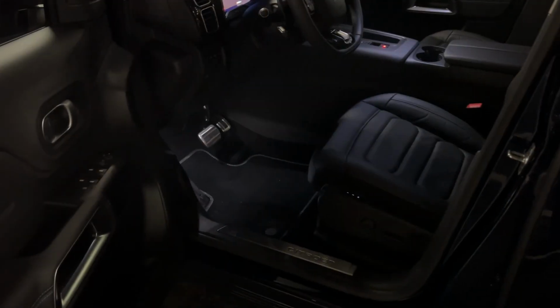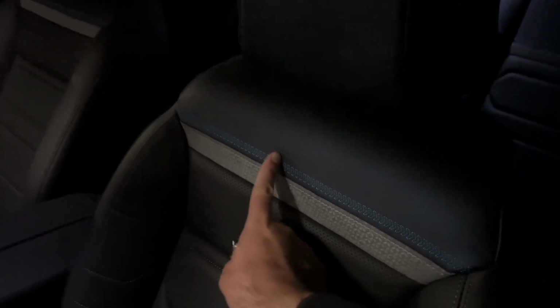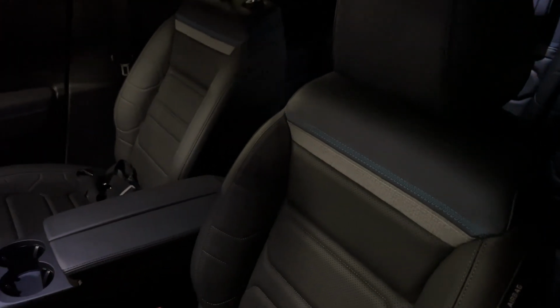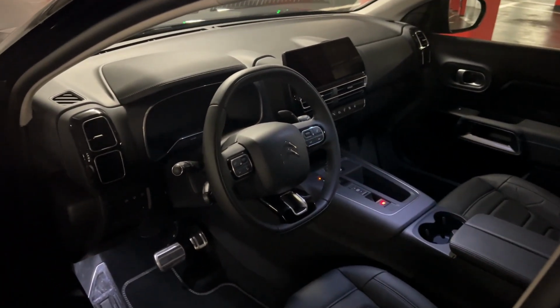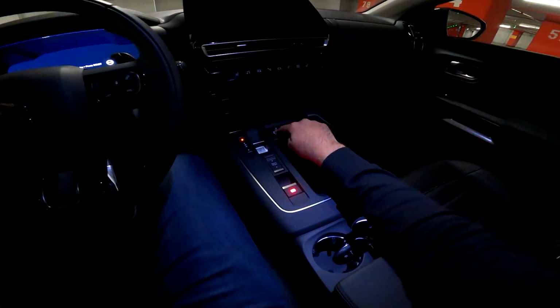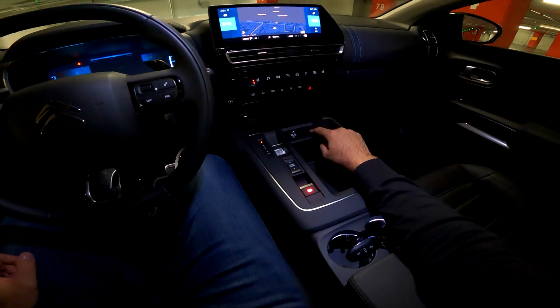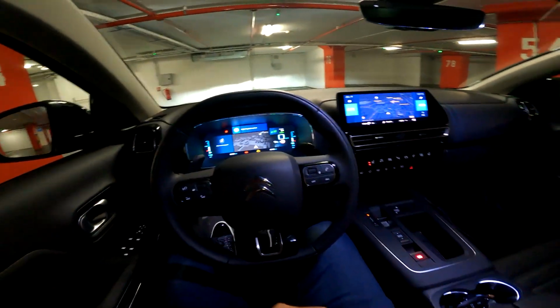Look at this. And one detail that I need to mention are those seats with extra foam. They are so comfortable and also have the nice pattern. You could really sit in those whole night and drive. But anyway, let's go for a drive now. All right, let's go. Starting the car here by pressing the start button. Comes to life. Hybrid system active.